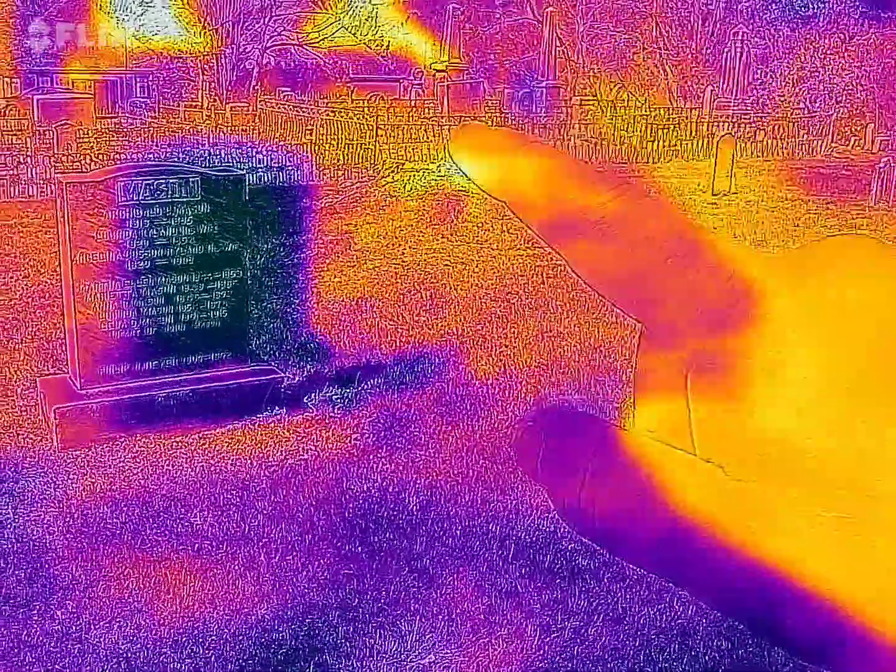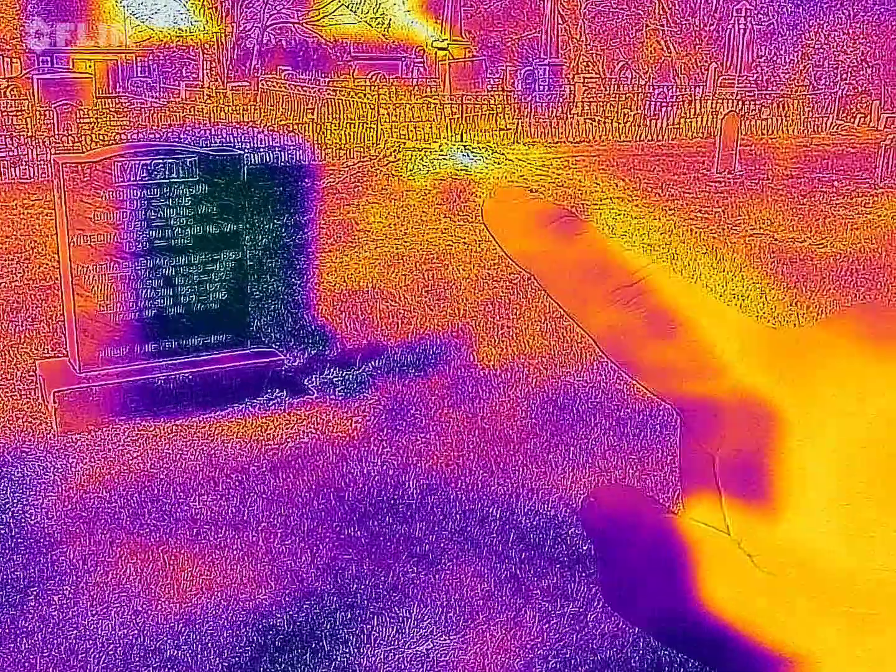It's kind of weird. And just to point out, there's a stump over here. There's two things. This thing is a stump, and it's very warm. And then there was a spot in the ground that was strangely warm. Let me find that. See if it's still strangely warm.